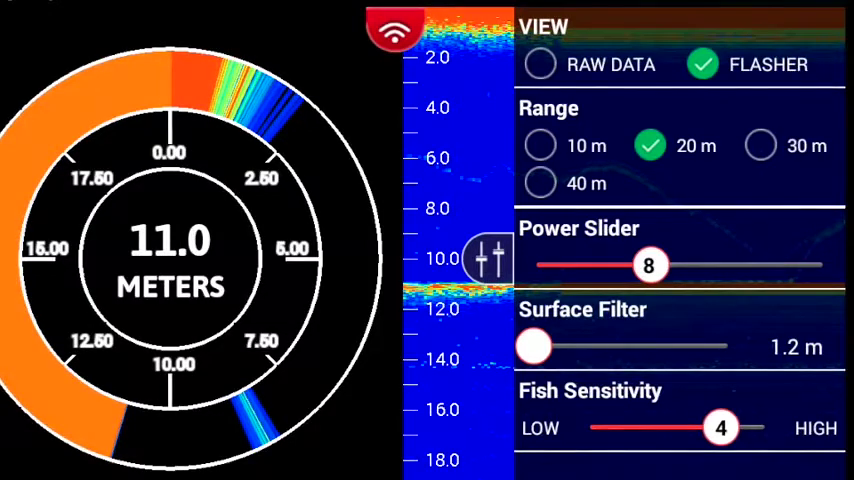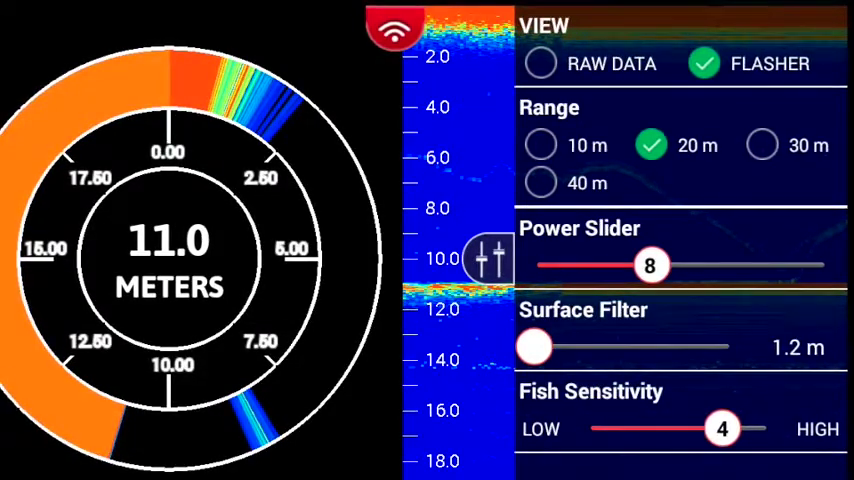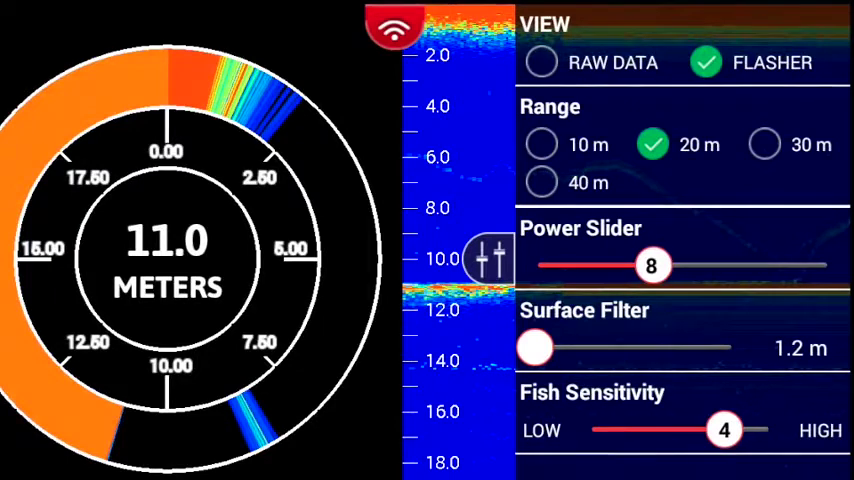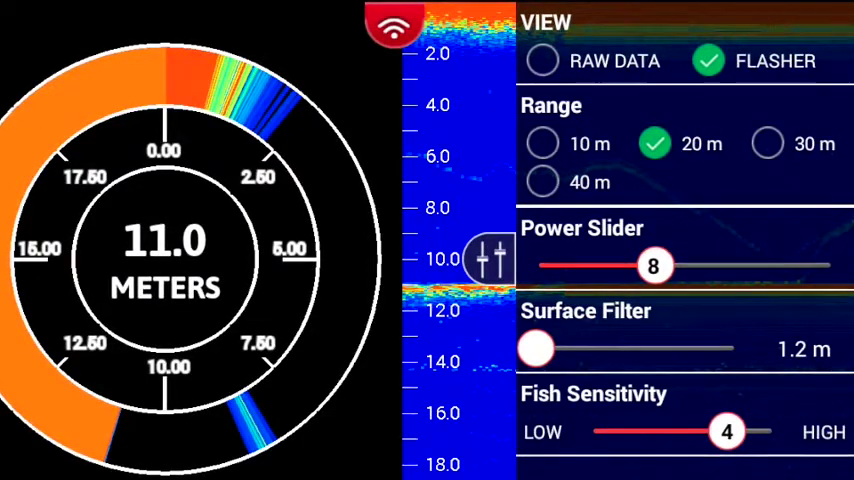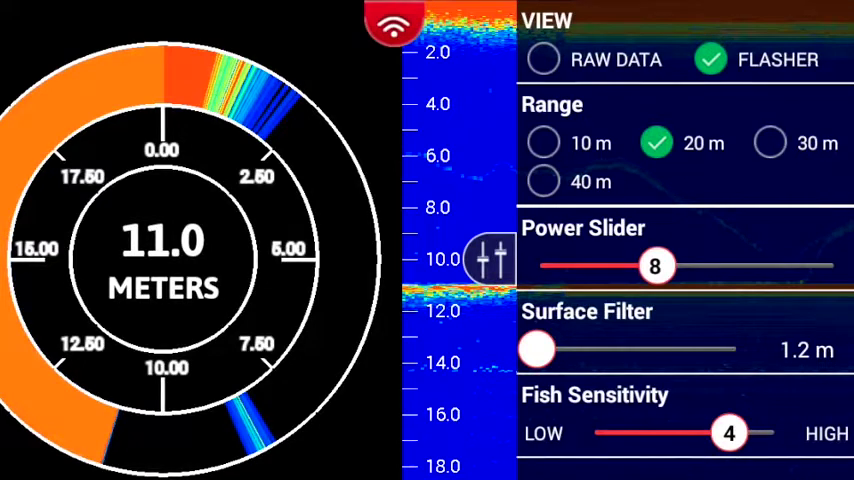The next one down is called surface filter. Surface filter allows you to cut out the surface of the ice that you don't want to measure when having the fish detection on. So in this case, it's set to 1.2 meters. So if you had 4 feet of ice, you would want to set this so that it's below the 4 feet of ice that you're going to be fishing in. And you can play with this as well. You can have this turned all the way down. On the right-hand side will be it turned all the way up.